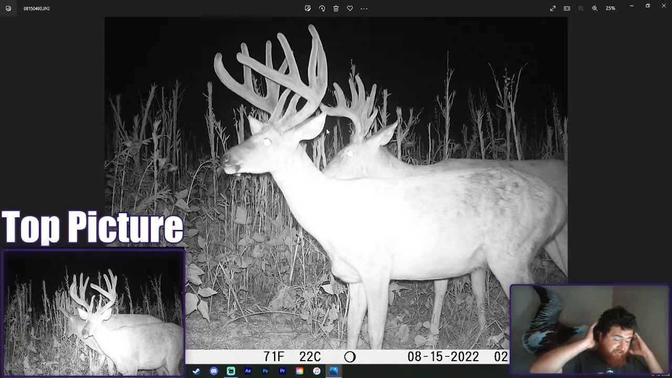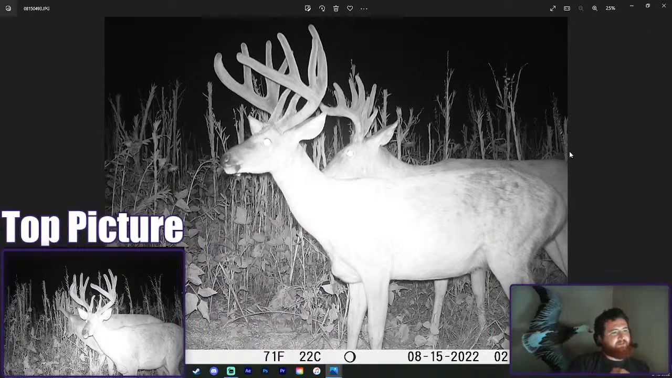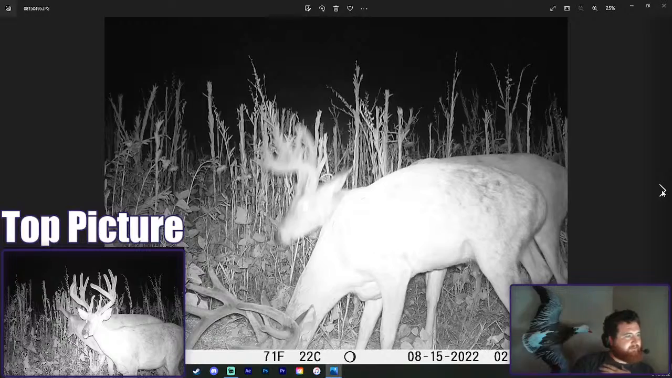We need name suggestions. This deer definitely is not named. So anybody who wants to try to name this buck, go ahead. I'm always open for ideas. But big heavy 8, deep splits. Actually, this buck isn't named either, honestly. Clean 8, had some junk, but basically it's a big 8 with some deep splits. Definitely a mature buck. Definitely a cool buck.